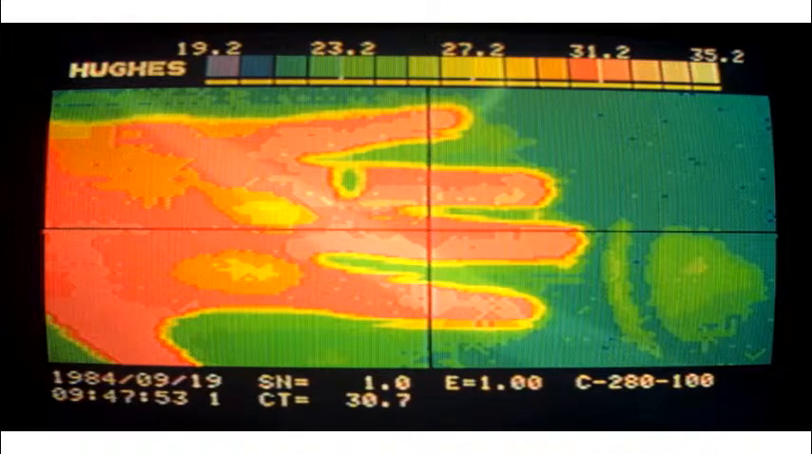This is an old Hughes Probe image of my left hand. Some of the characteristics, back then it was minus 20 to 1500 degrees Celsius. Today it's about the same. We can go higher if required, but then we have to stick certain filters inside to lower the amount of radiation hitting the detector.